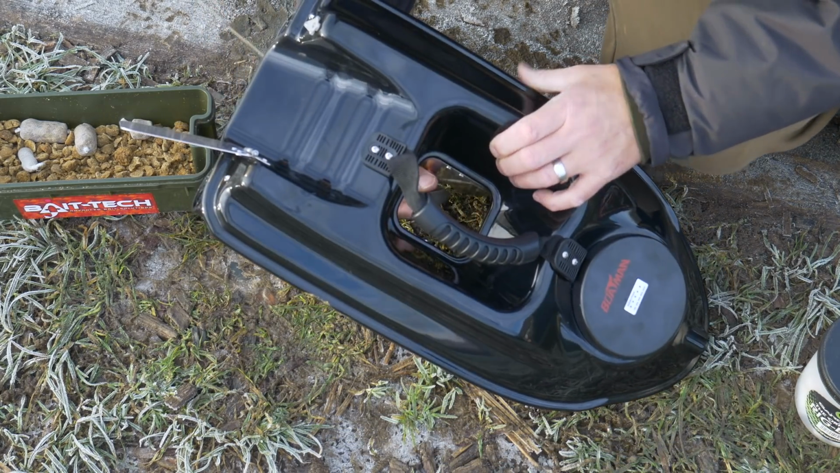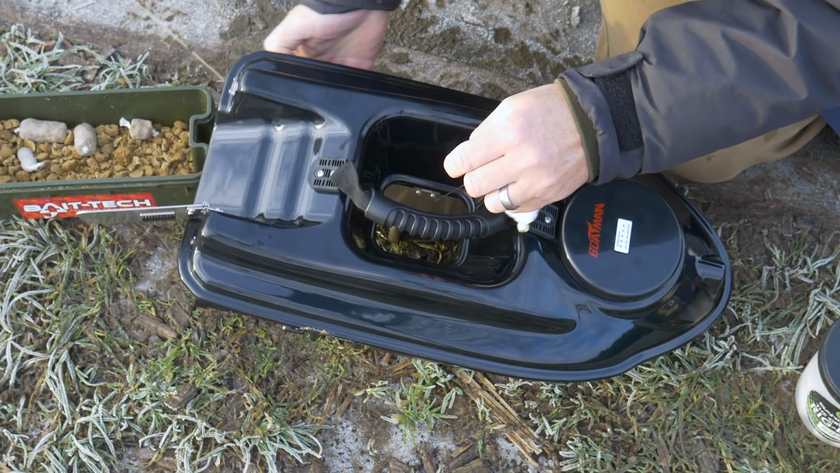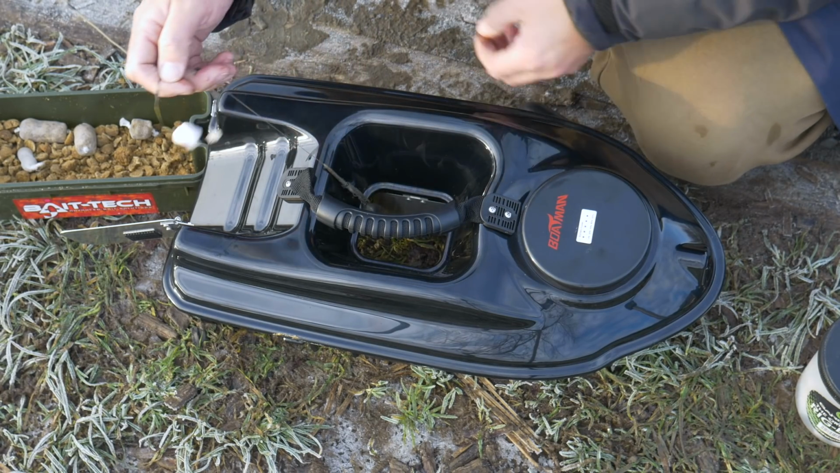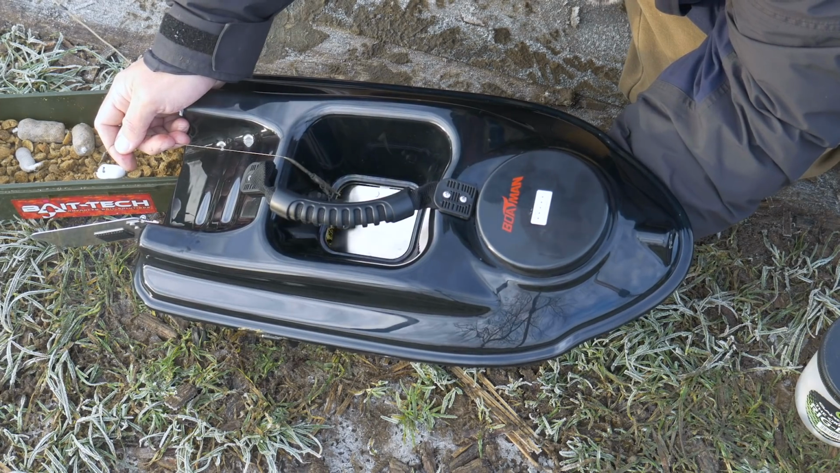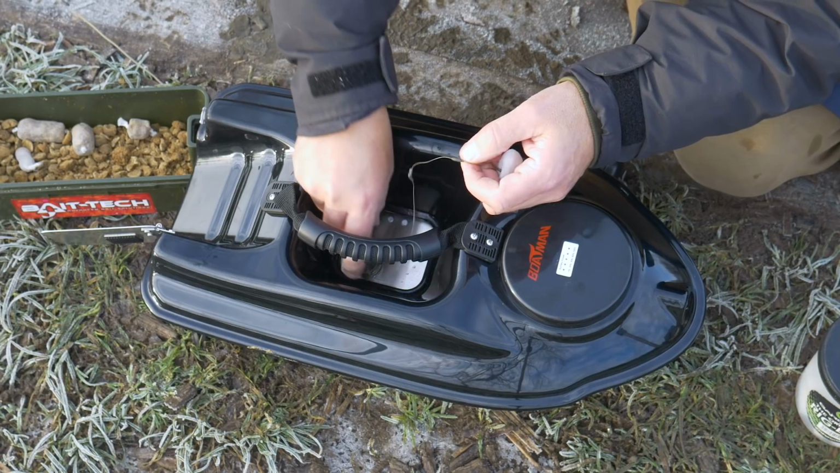So first things first, bring the lead up inside, and close the flap from below, trapping the lead in there, like so.